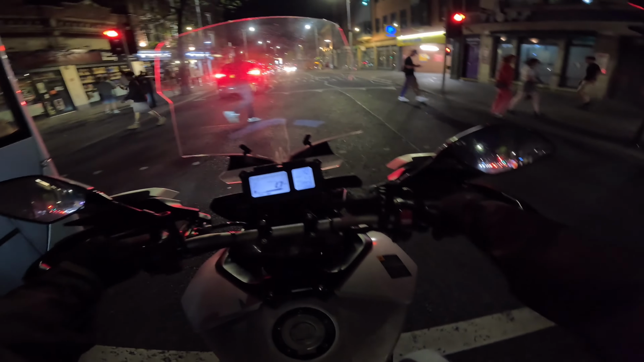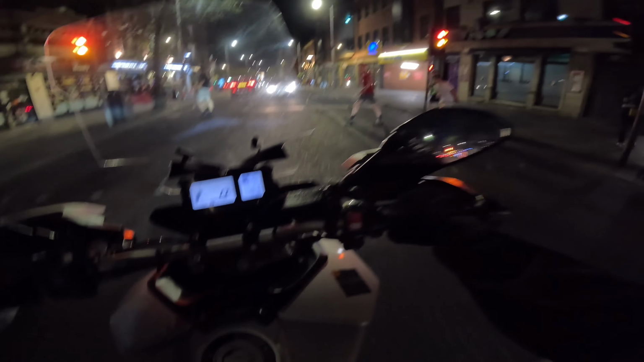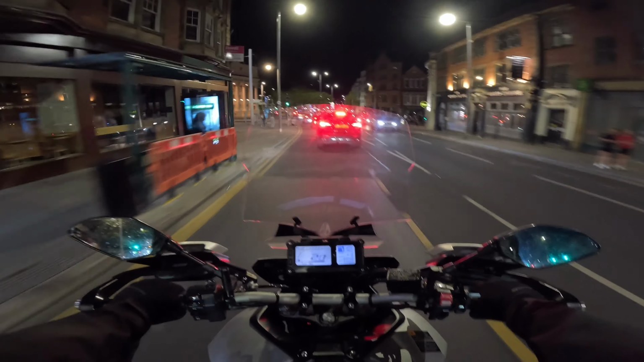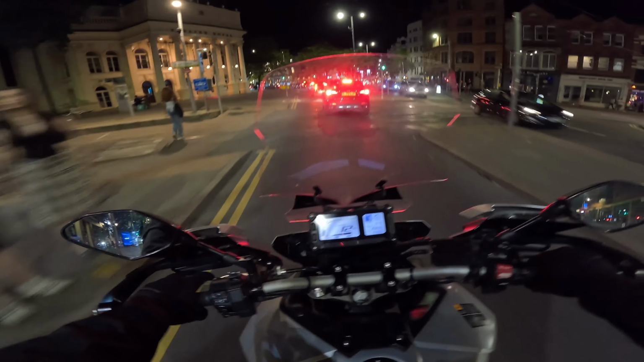Fell over then. Oh shit, I'm on the wrong side of it. Bro, shot. Can't lie, man, I will let you go through, but I've clocked, I was on the wrong side. I was zeroed.